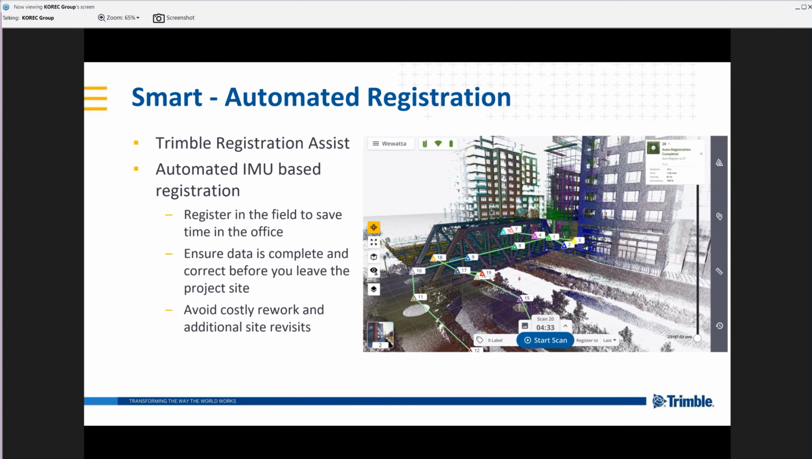So we have auto calibration, we have auto leveling, and now we're going to look at automatic registration. So typically scan data has been transported back to an office, and a registration, either automatic or manual, would be carried out in the office. We can now, with the X7, do that in the field. Now, this is a full auto registration carried out live in the field on board the tablet.